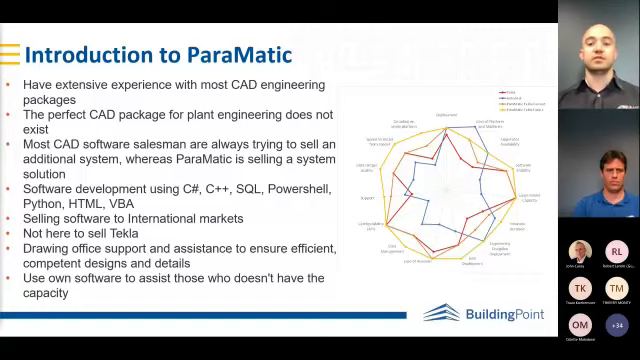We're selling a lot of software internationally. This is mainly in the engineering fields, all the way up from automated conveyors, where a conveyor would take a general company about 160 hours to design and detail. It takes us about 1 minute and 38 seconds to do the same.